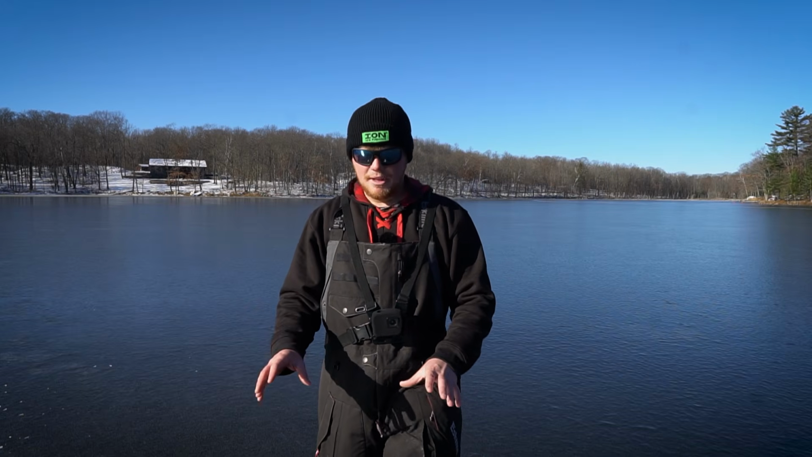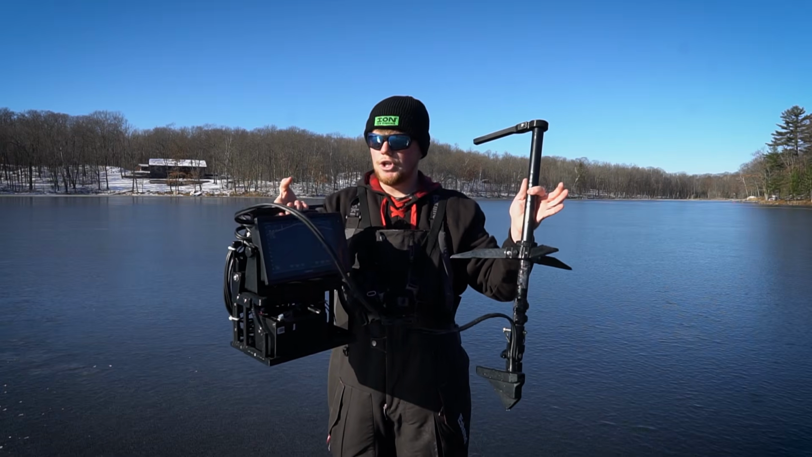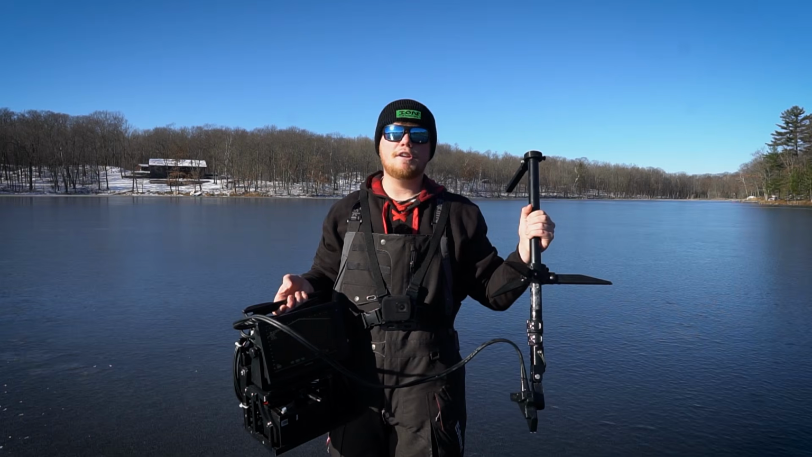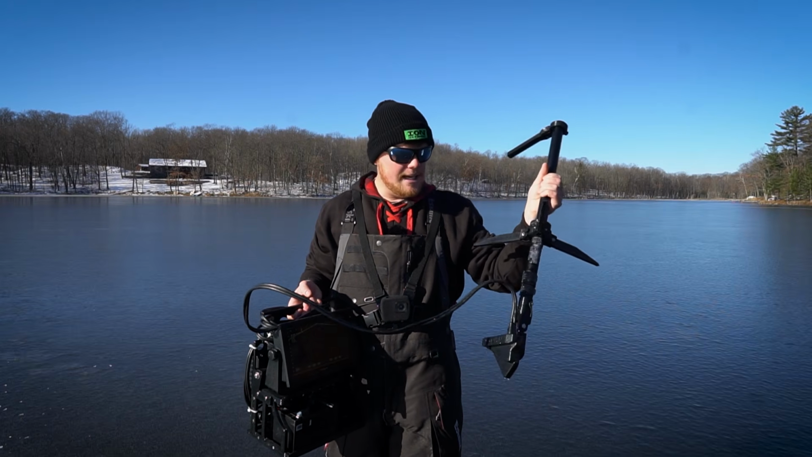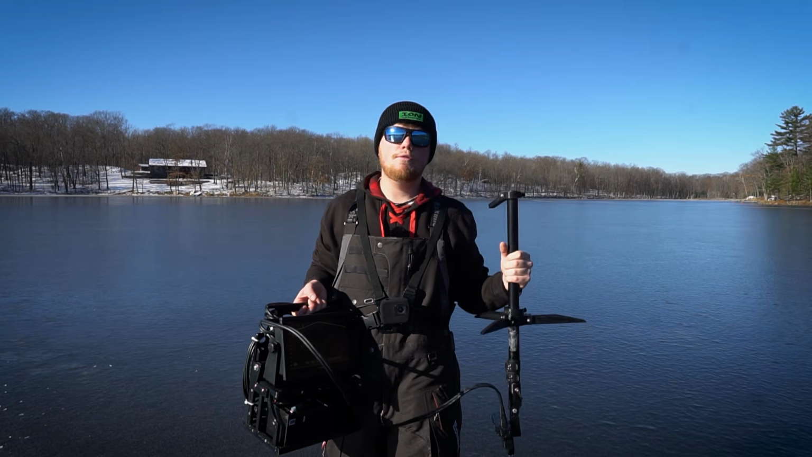So I got the Garmin Livescope with me here today. As you can tell, I have this on a Summit shuttle. Basically got the LVS 32. Right now there is an LVS 34. That transducer right now is actually on my boat. So I use the LVS 34 for my boat, and I actually still have this LVS 32 for ice fishing.